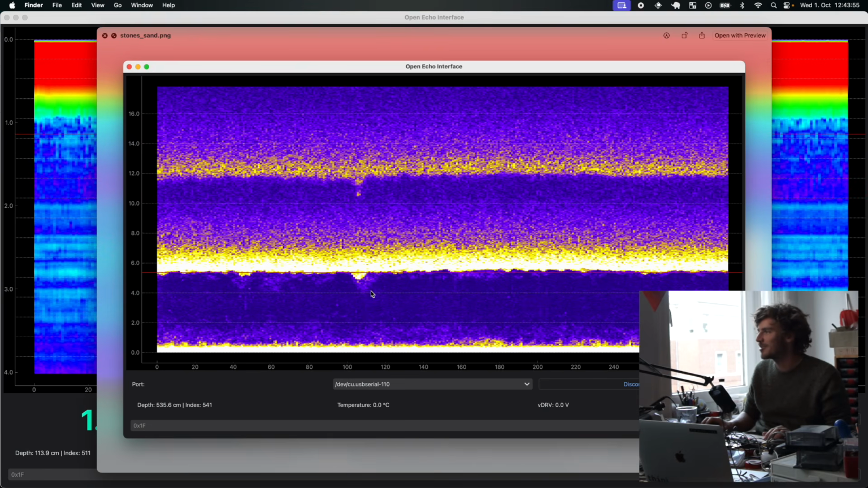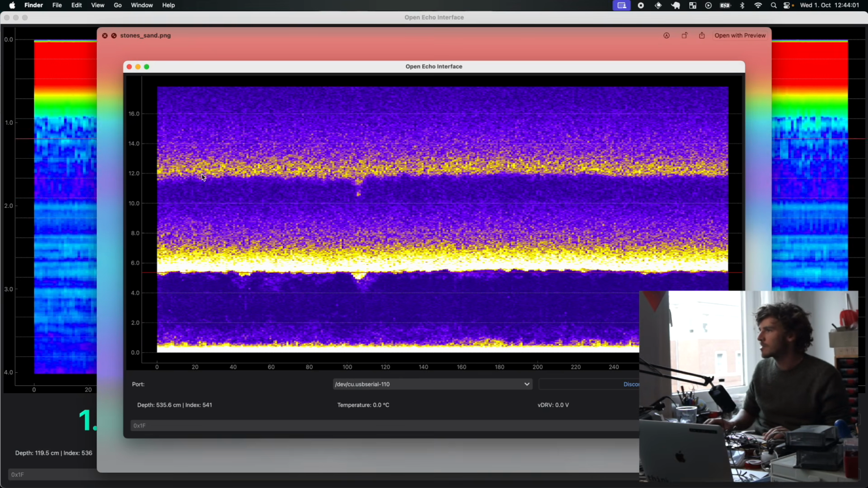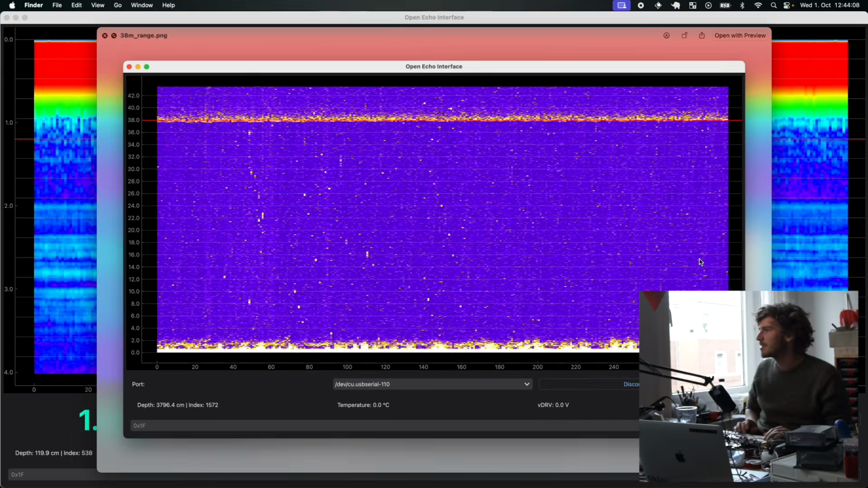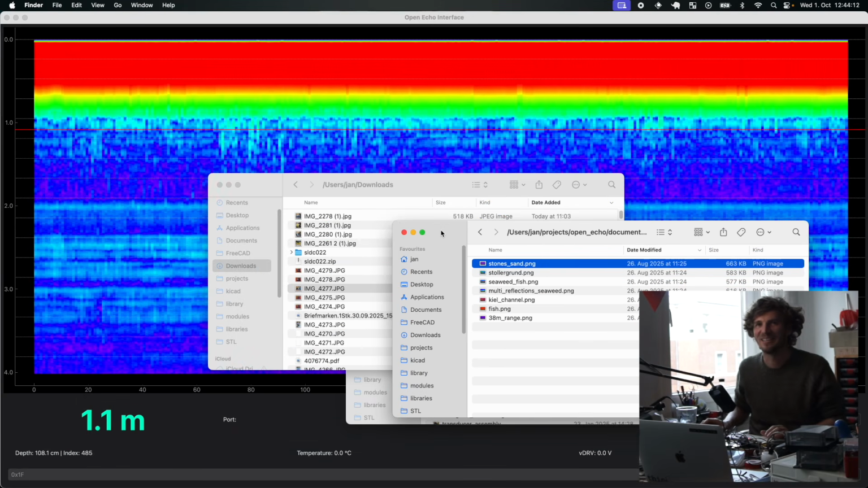Would be funny to go dive there and see if we can spot that rock, which should be a very large piece of stone. Also a second reflection here, even a second reflection from the stone, which is very interesting. And yes, that's basically my vacation, going out testing hardware.